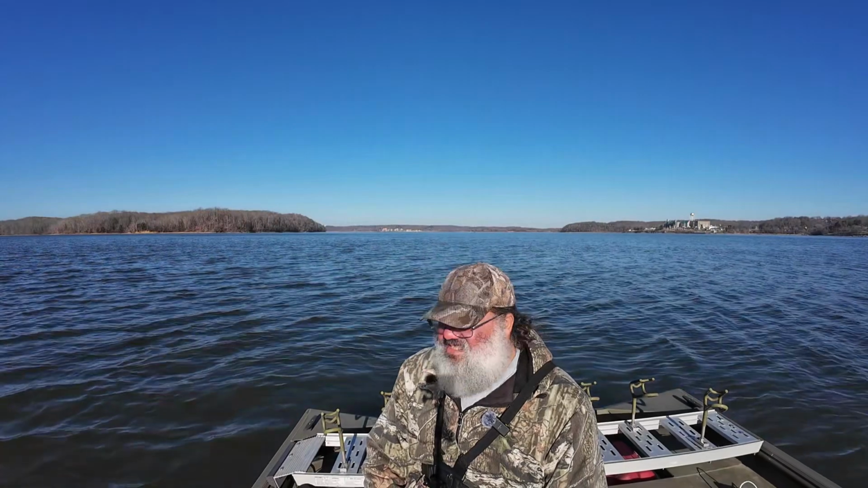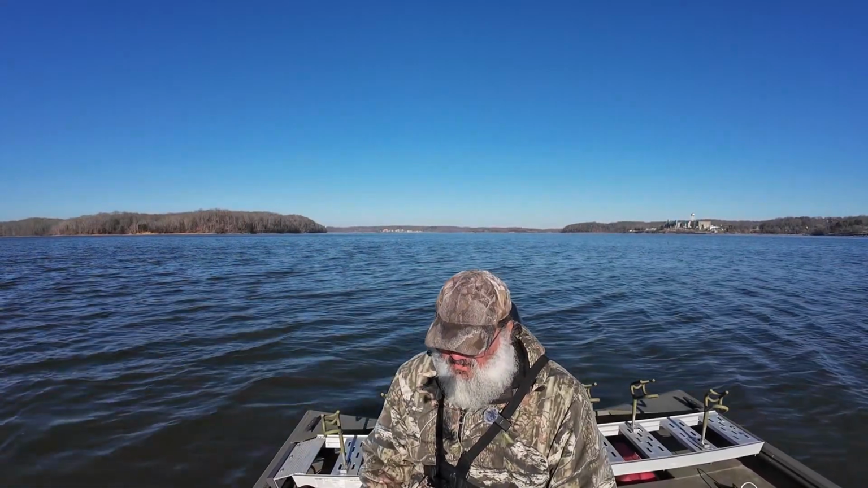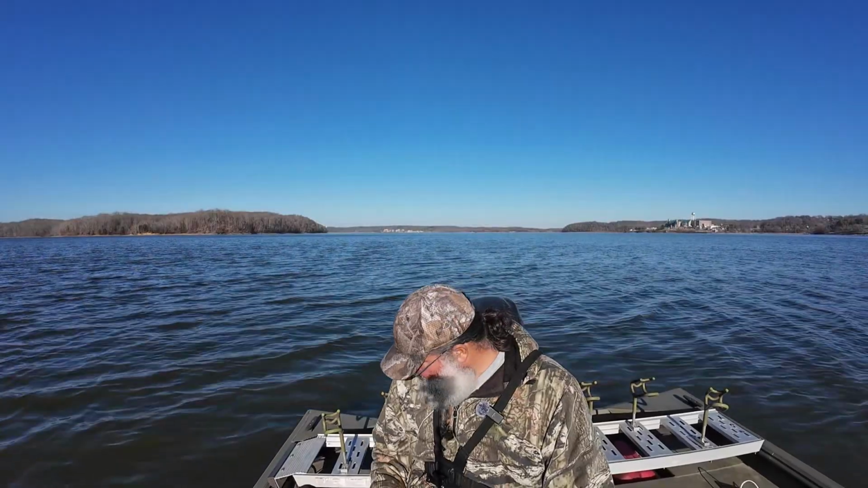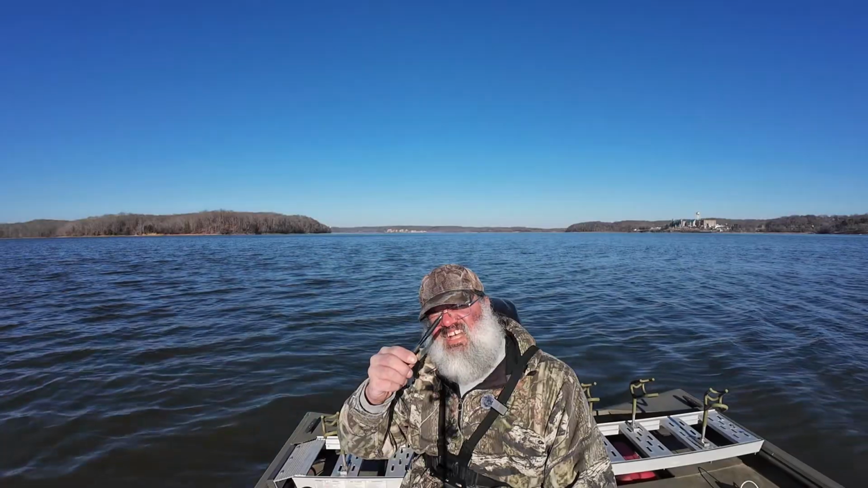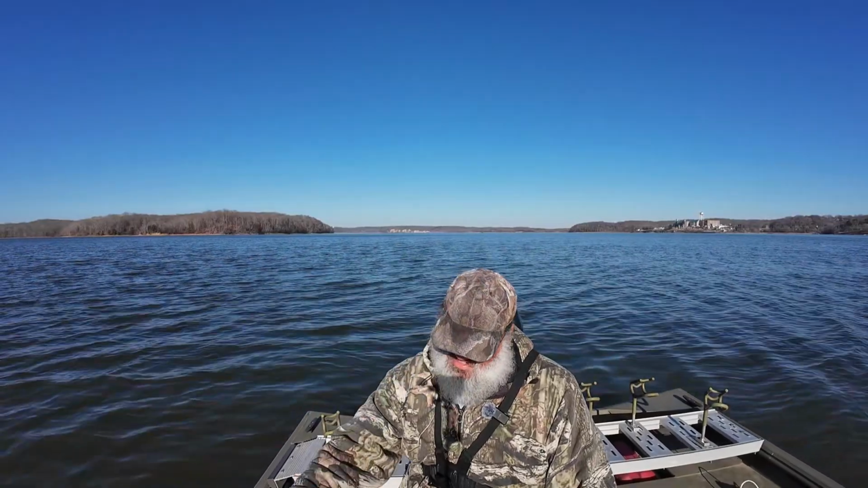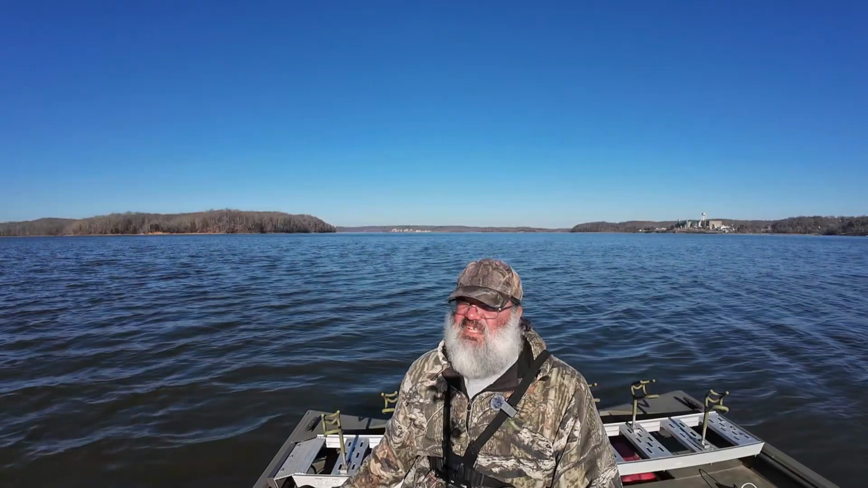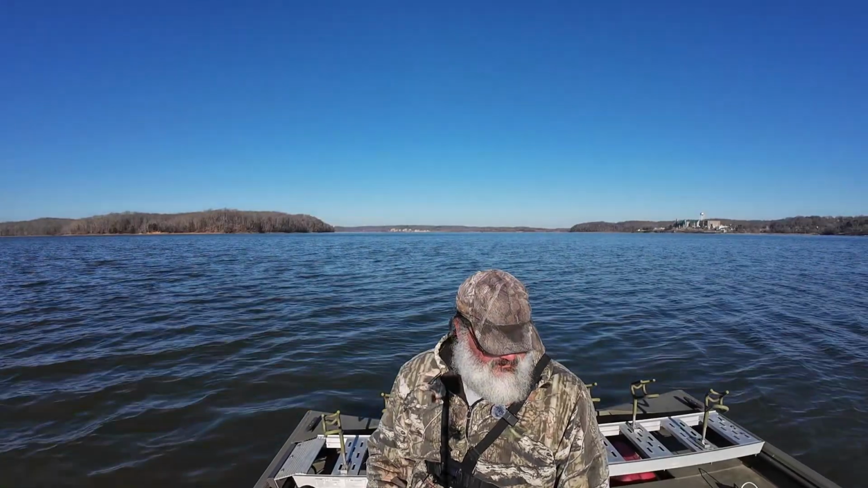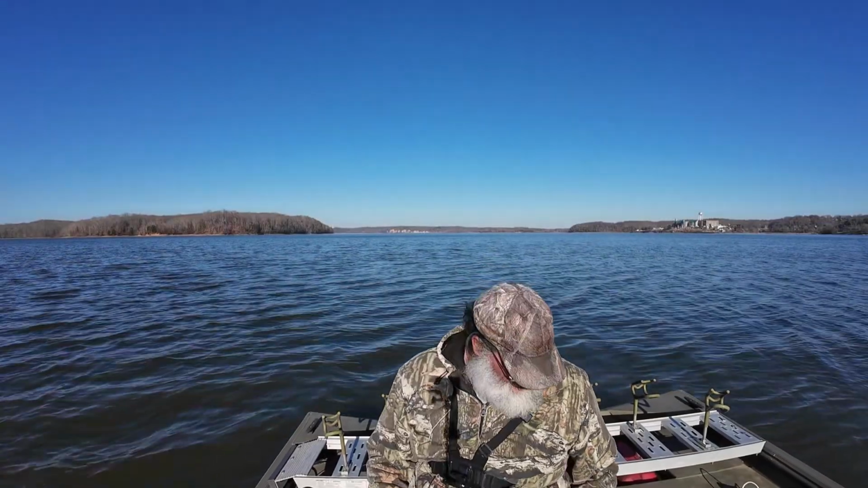But anyways, I'm gonna show what I look for whenever I first get out on a lake. I've got my stylus that's gonna point at my depth finder. It's the only thing I could find. I thought about using my shad knife, but y'all don't want to see that.